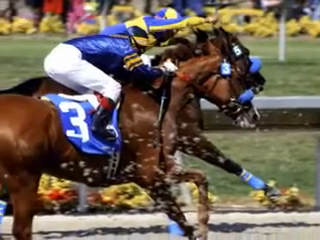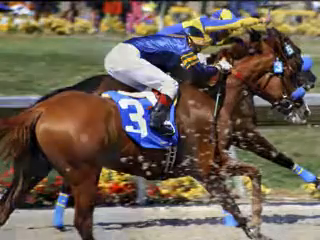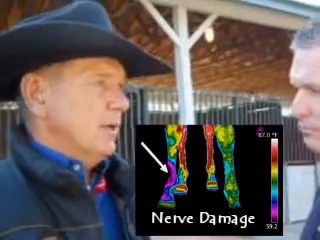I've seen digital X-rays, regular X-rays, and of course, when you palpate a leg, you feel a leg and do a lot of comparison from right to left on a horse. You try to figure out what side's sore, what's not, and there's all kinds of different hand tests you can do. But this, I felt, was such a much clearer picture of what was going on with the muscles, and not just the skeletal system, but outside the skeletal system. So I really like it for that.